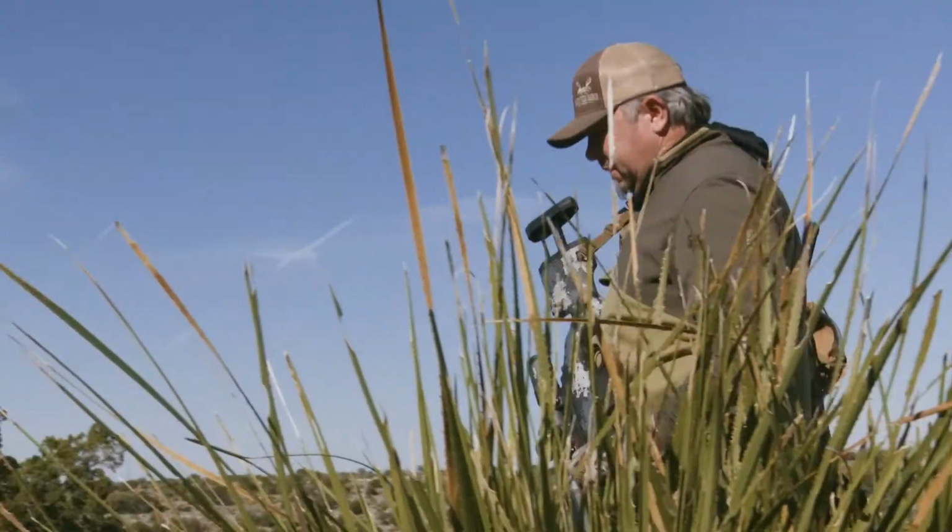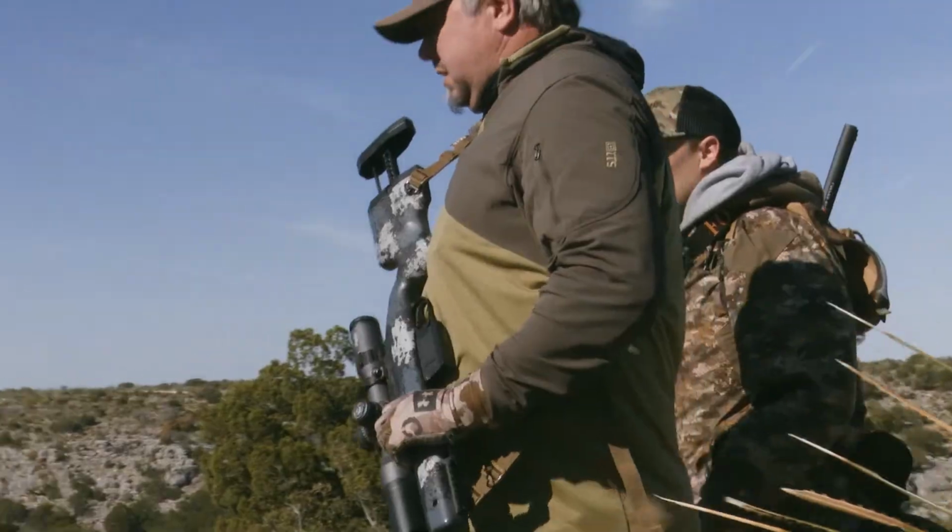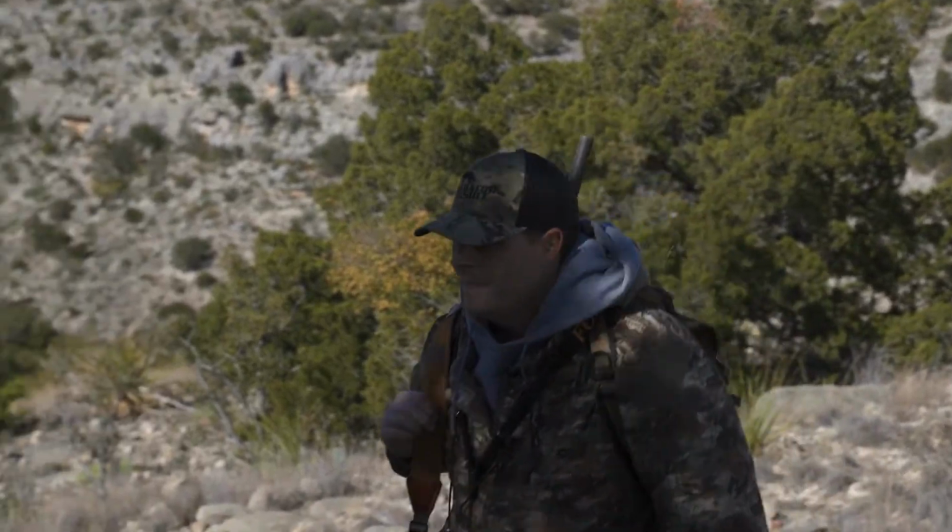So we're going to kick it off with a little bit of day hunting. I know ahead of time that a lot of these gray fox like to hole up and hide during the day, so the action's usually a little bit slower, but if we get in close to them and grind it out, we'll be able to make it happen.